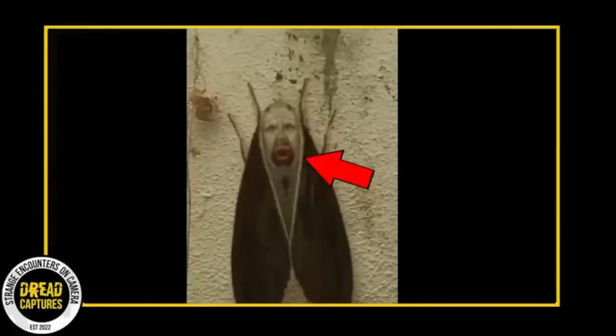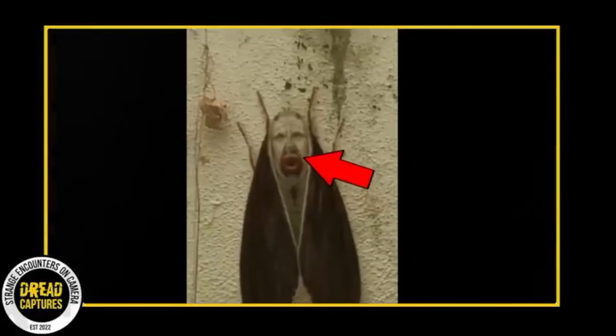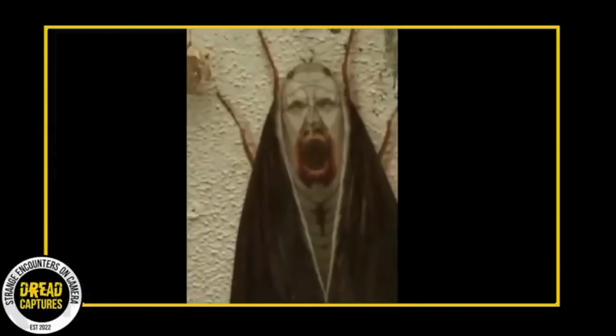It might merely be a peculiar design, but what's crazy is that the nun's mouth appears to widen the more you stare at it. What could this be? Is it a mere trick of the eyes? Or perhaps something darker materializing right in front of us?